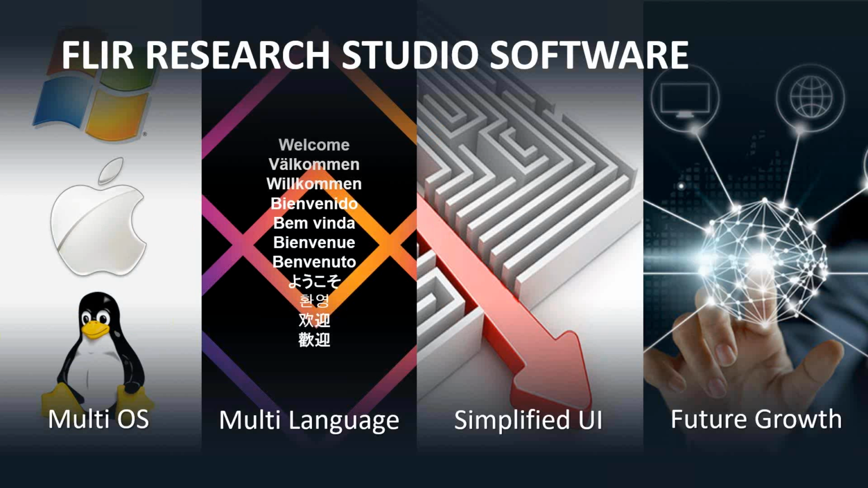I mentioned it a few times throughout the different slides, and I promise you there are only a few slides remaining in my presentation before we have Manny here to do a demonstration. All the cameras I presented work seamlessly with FLIR's new Research Studio software. If you're not familiar, this is really the next generation of analysis software for R&D and science applications that provides a number of unique features and benefits.